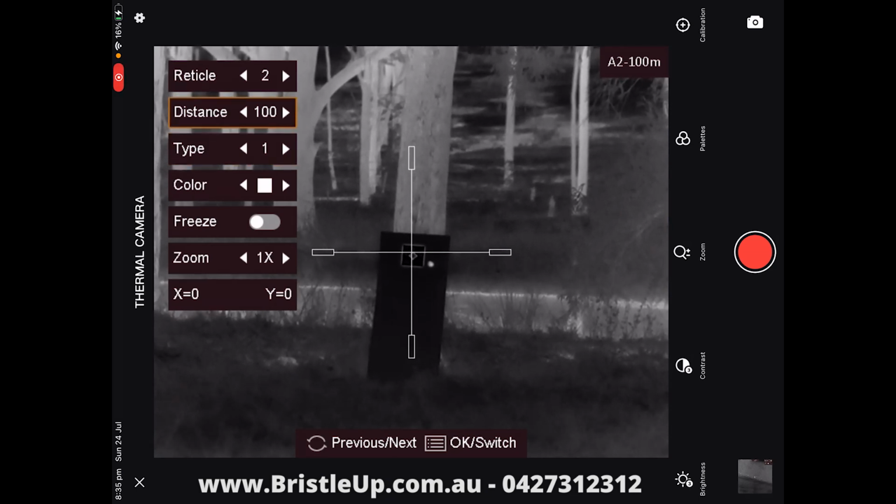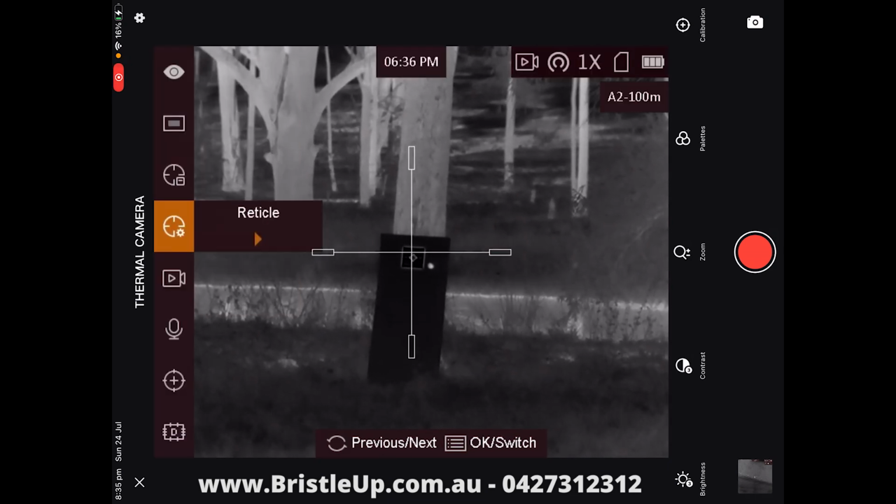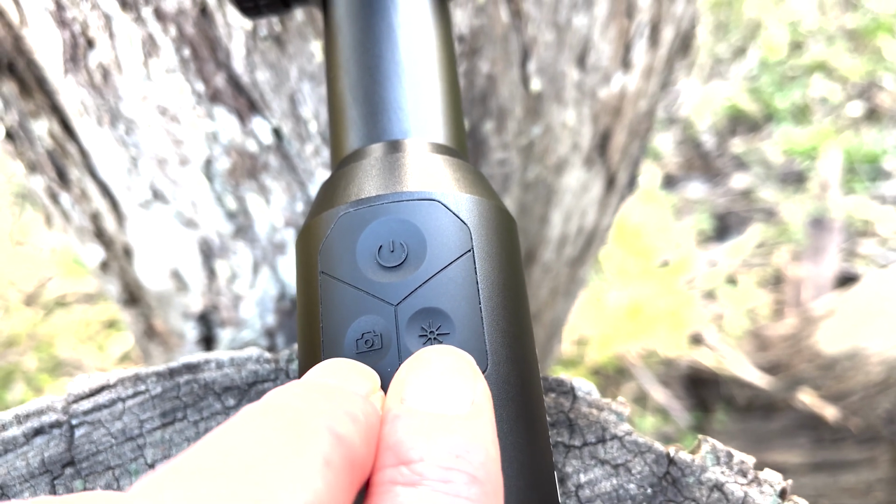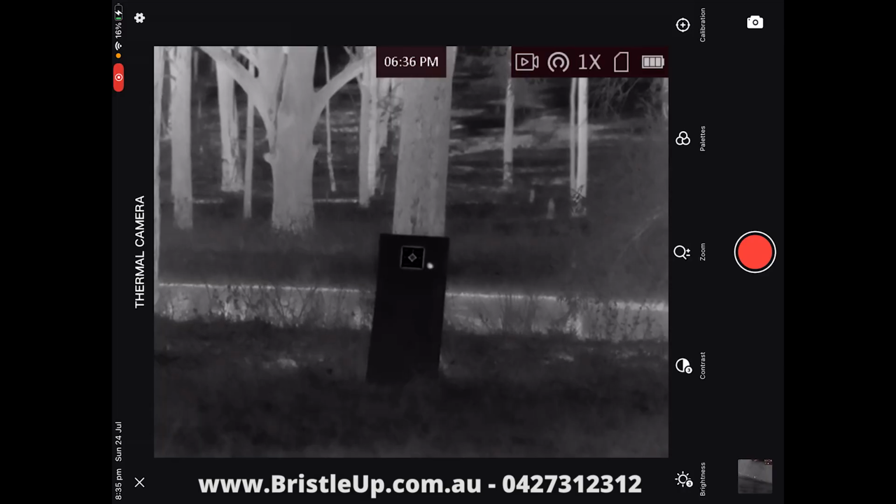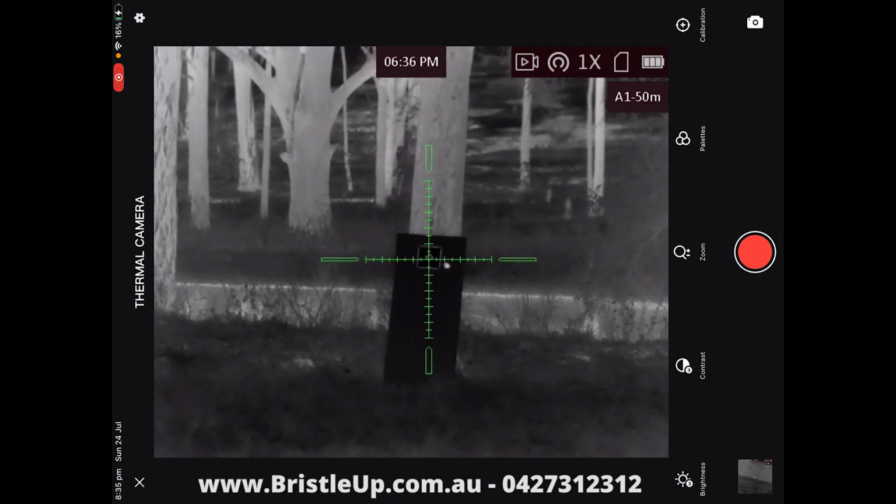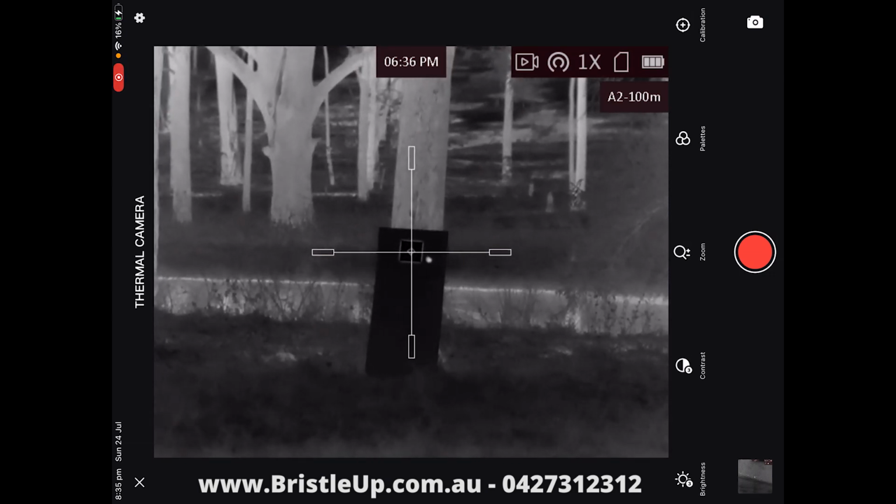We'll leave that as is, and I'll go back and show you what happens when we change it on the fly. So press and hold your scroll wheel button to exit back to the main screen. As you can see here now, if I press the picture button and the palette button at the same time, it brings up reticle A, which is the one sighted in for 50 meters. If I press it again, it brings up reticle 2, which is for 100 meters.